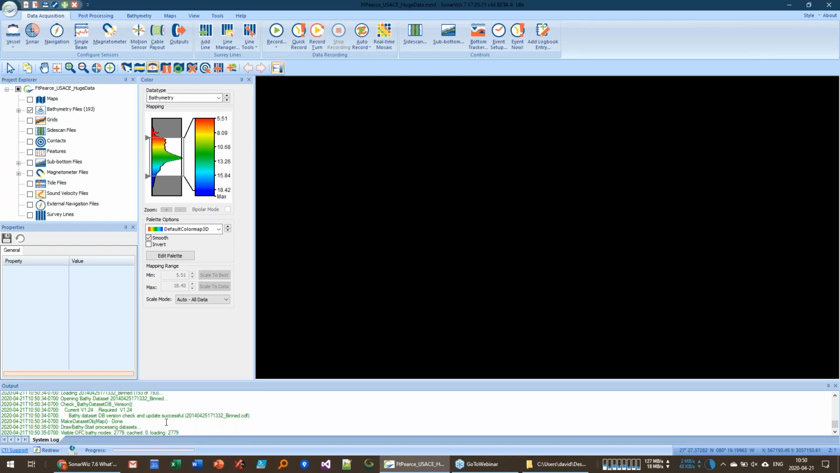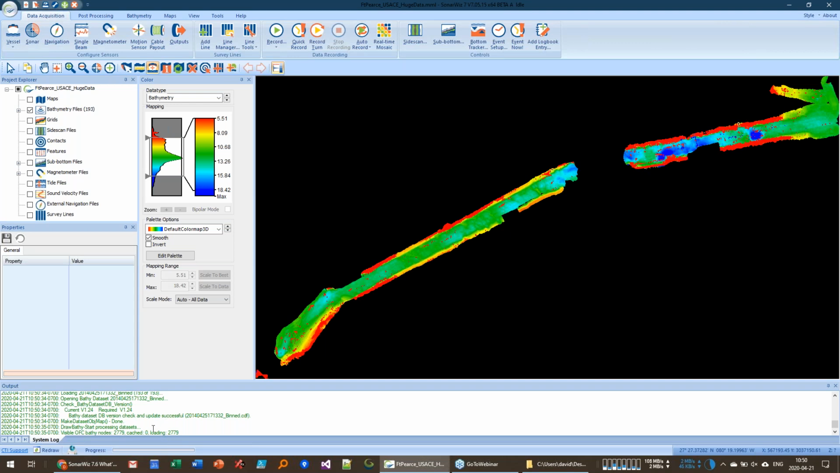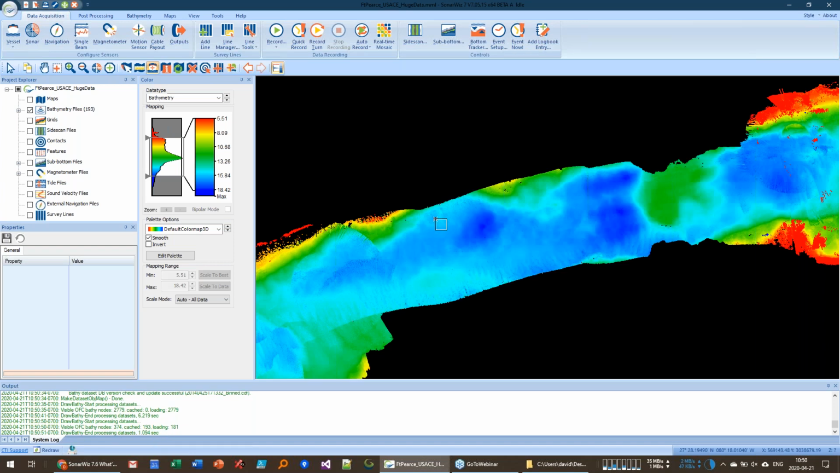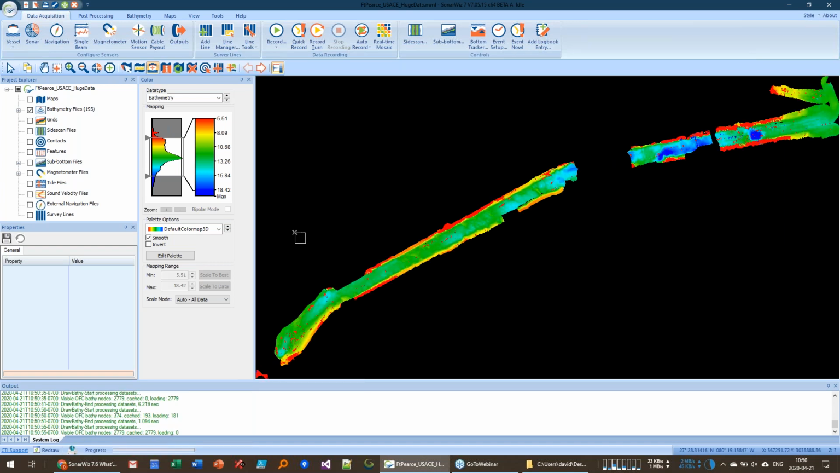In the old 7.4 version, it would take about 13 to 14 seconds to draw the entire data set. And here, if I zoom in, it takes about 1 second to draw a zoomed in version. If I zoom back out, it takes 2 seconds to draw the whole thing. So it's about 4 to 5 times faster.